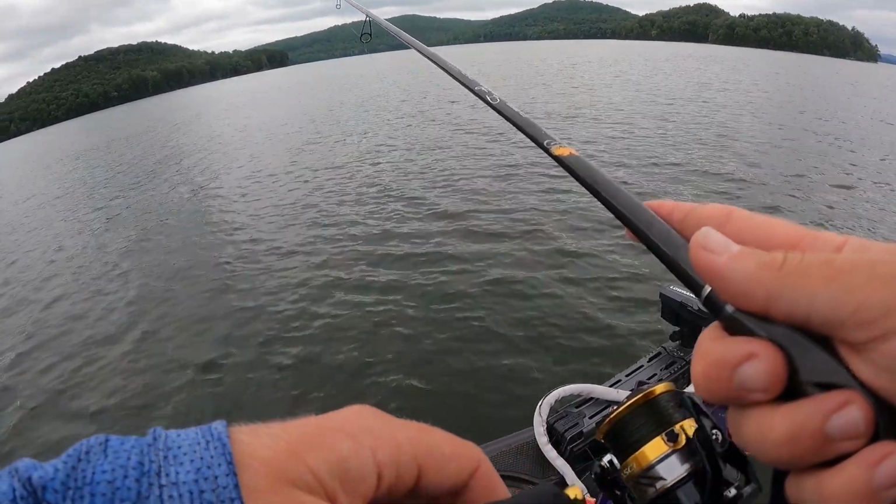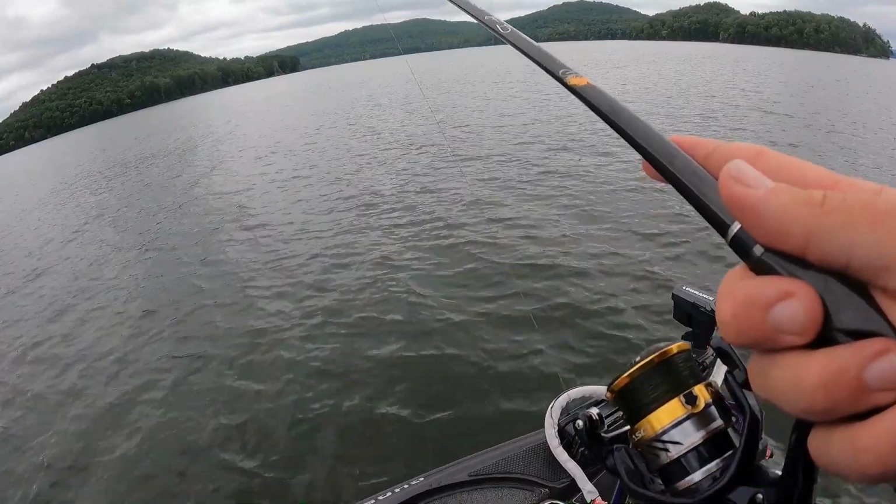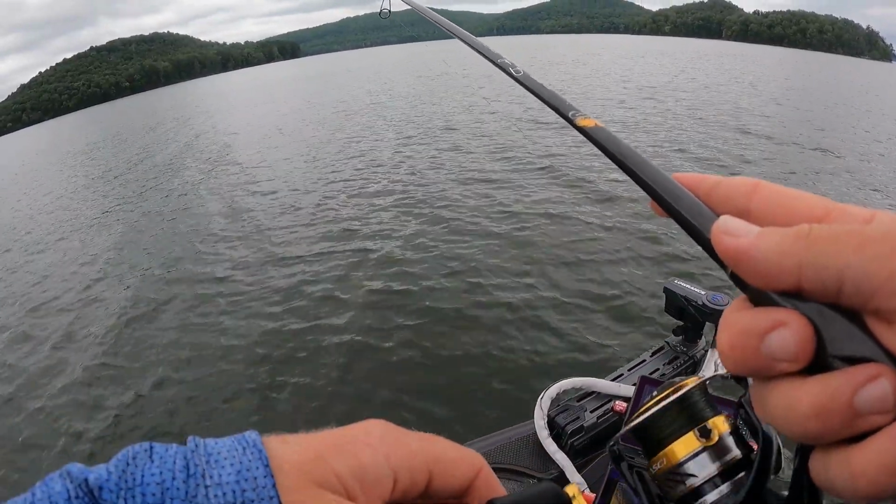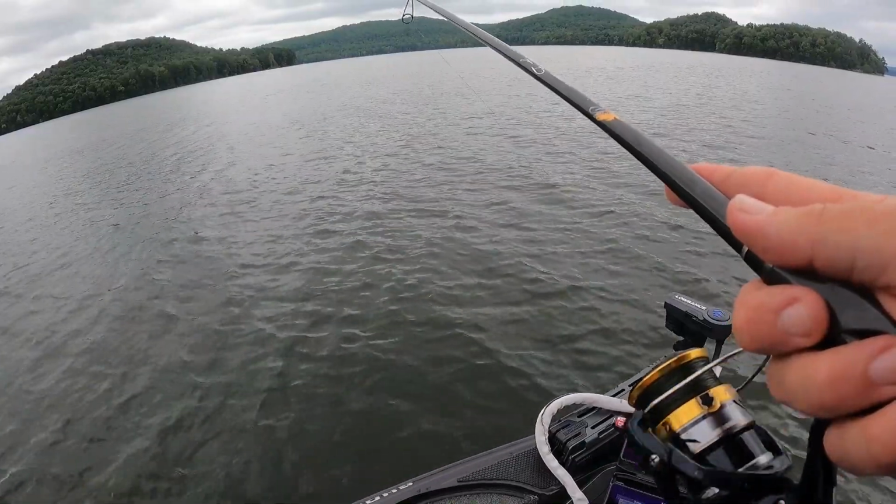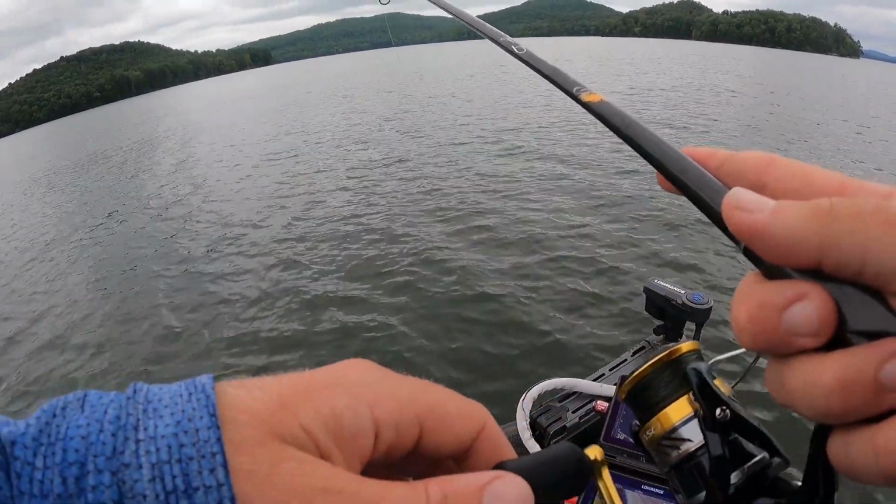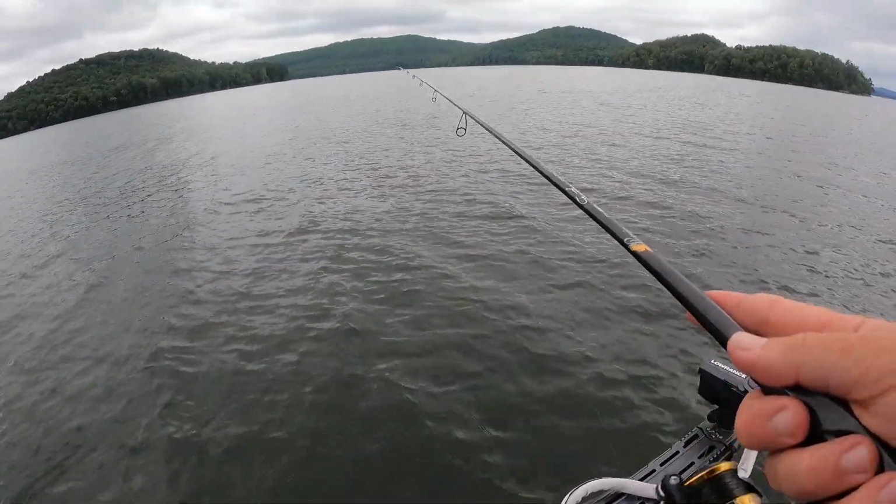I try to stay anywhere from 60 to 80 feet away from the school of fish. I feel like if you get a whole lot closer than 60 feet, you put pressure from just your presence on those fish. And the more comfortable they feel down there, the more likely you're going to get them to bite, especially the bigger ones. Haven't gotten a big one yet, but I would be surprised if there's not a big one down there.